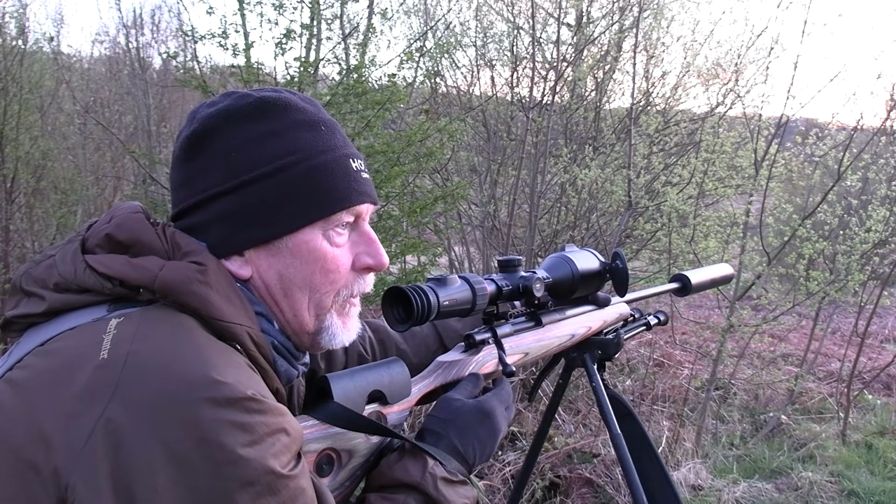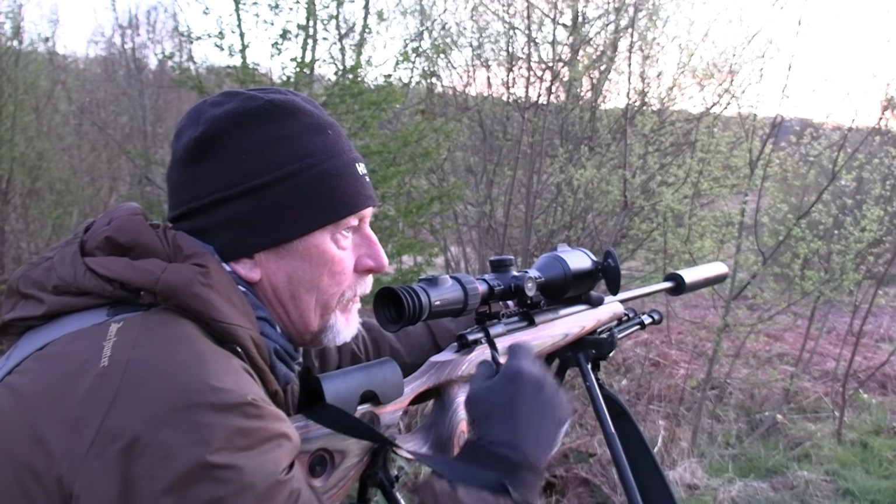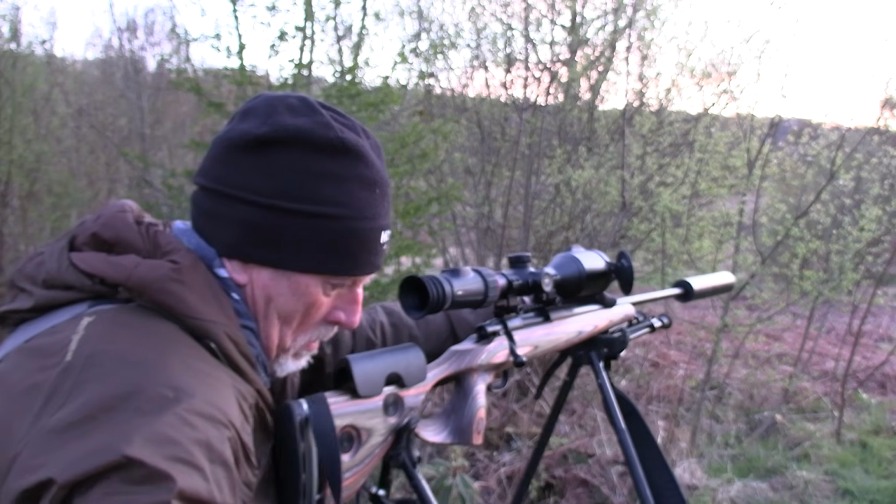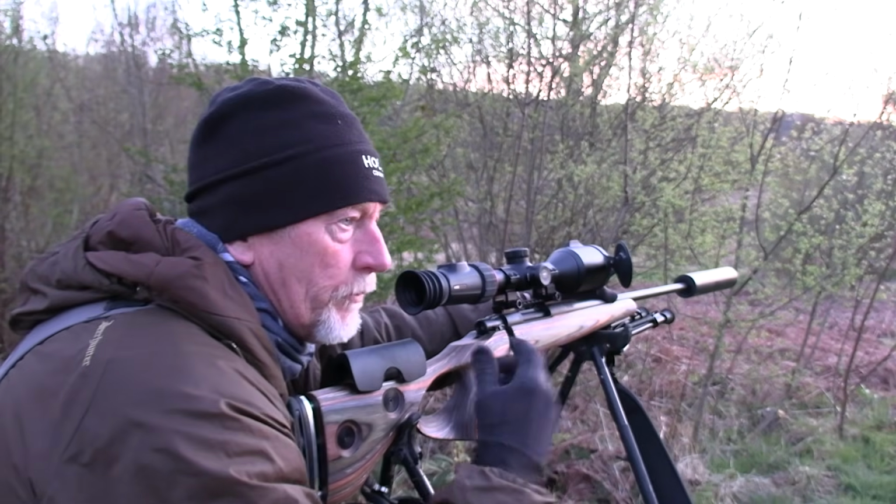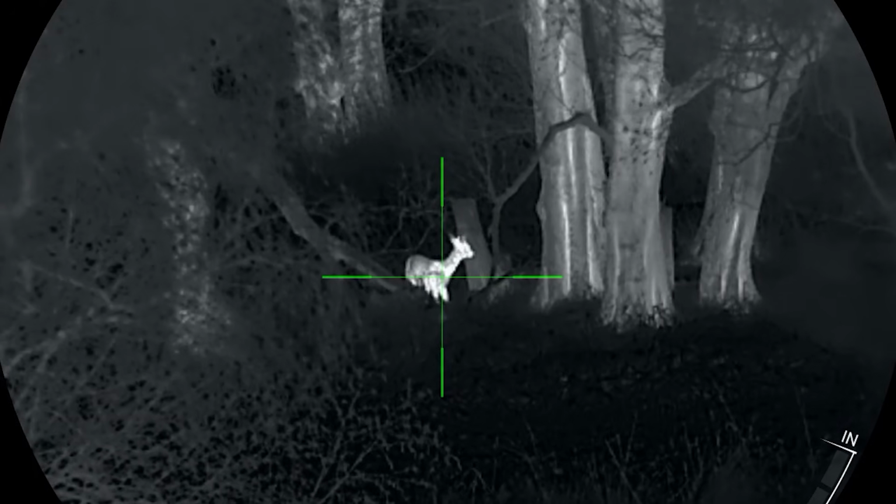Okay, you see what's happening there. It was initially fraying on the branches. And you can see through the thermal you've got an obstruction in front of it. So it's just come right, slightly sort of quartered on.